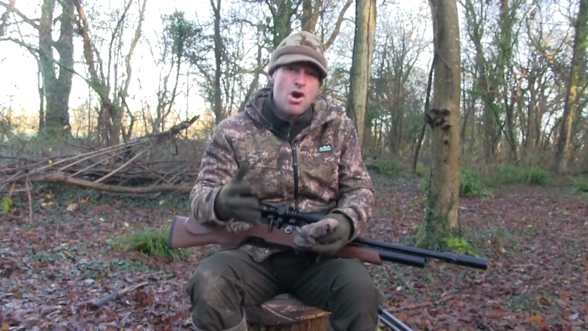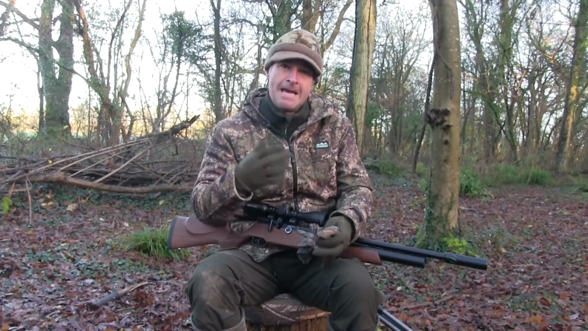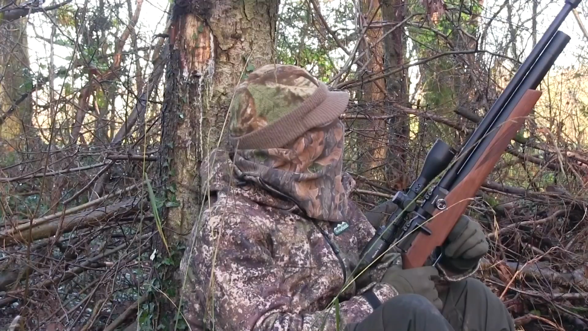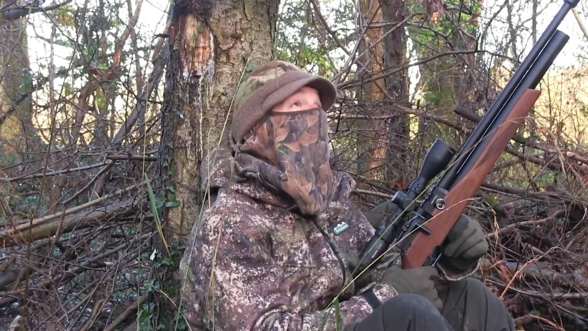There is absolutely no point at all in having a really nice camo hunting jacket and then wildlife being able to see the pale skin of your face from literally a mile away. Now, if you just pop on a camo head net, the problem is quickly solved.